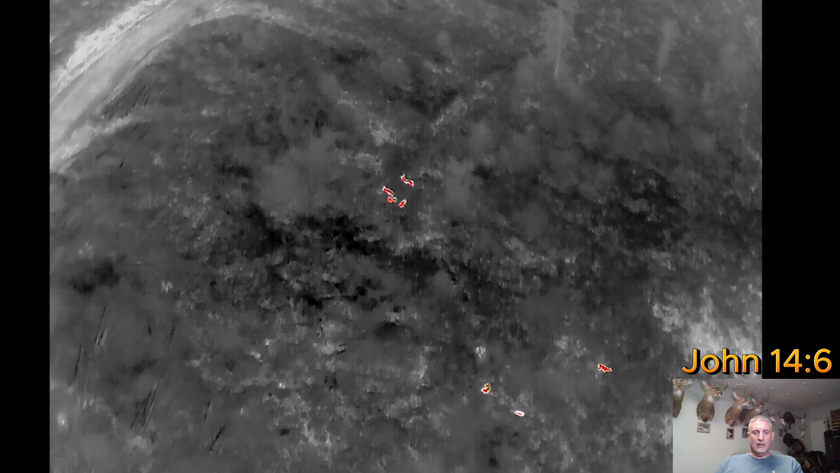It's kind of cool since I started doing this in May, and here we are toward the end of June, and I mean, wow, they're starting to come around. We've still got a good ways till season opener, and I think it's October the 15th. But they'll get rid of their velvet somewhere around the 1st of September into October. It's just been cool watching them. I'm gonna go ahead and hit play.